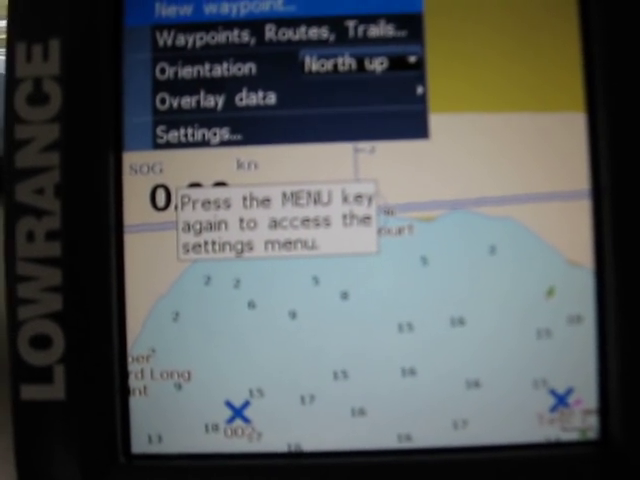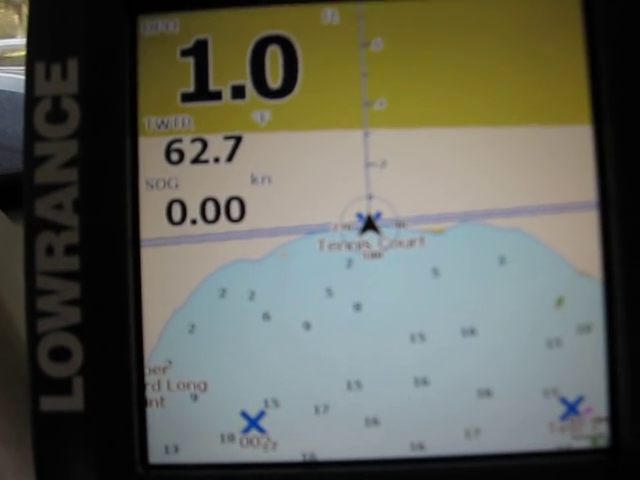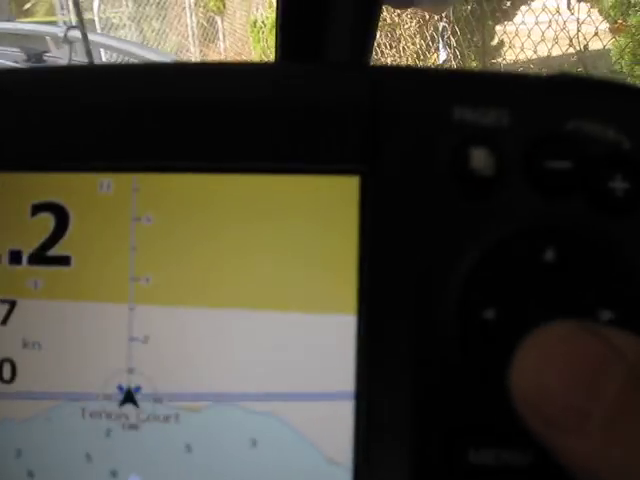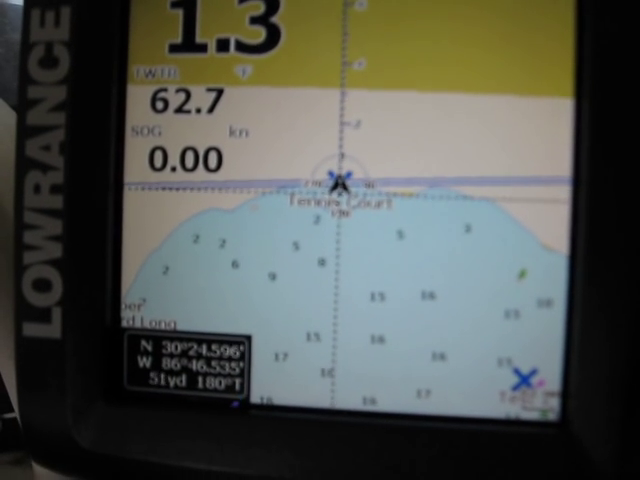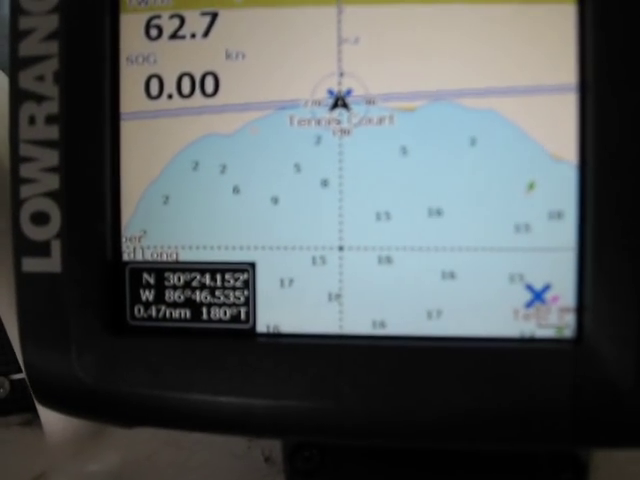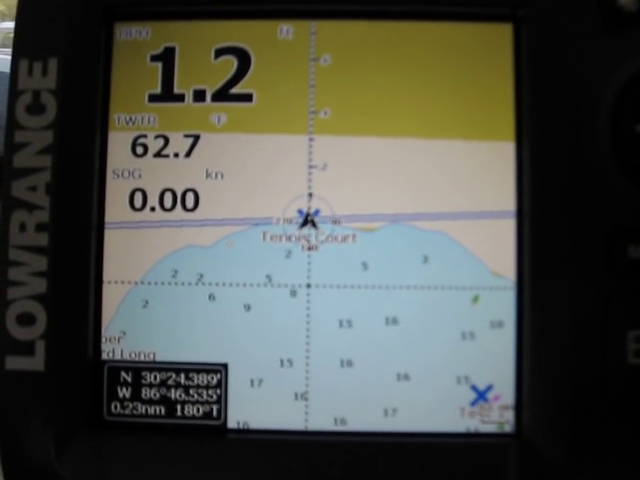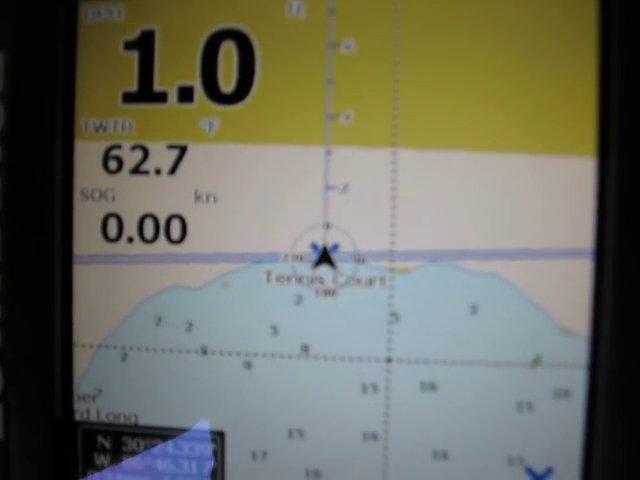I don't want to do that at this point, so I punch enter again, menu again, and I'm back here. I want to create a waypoint by dragging it down, just using the toggle cursor thing here. I'm going to drag it down, and there you can see it. Not very clear, but you can see it. I'm going to drag it over this way a little bit, down right here. Now there it is, right there.